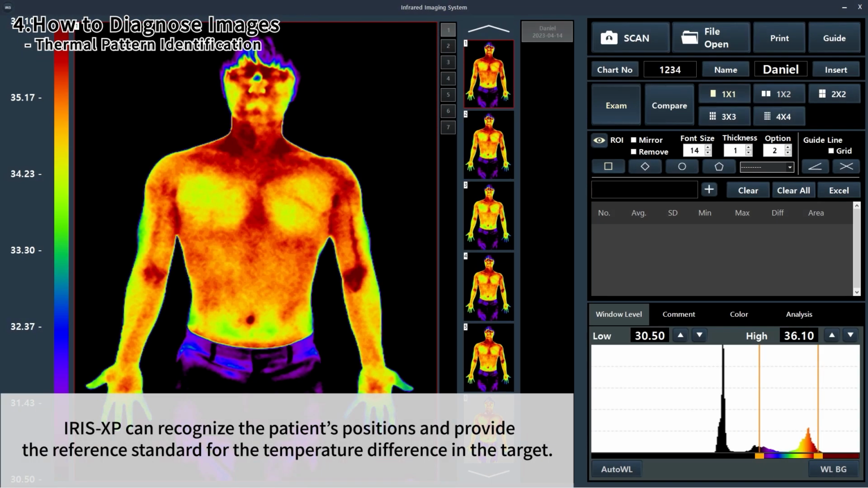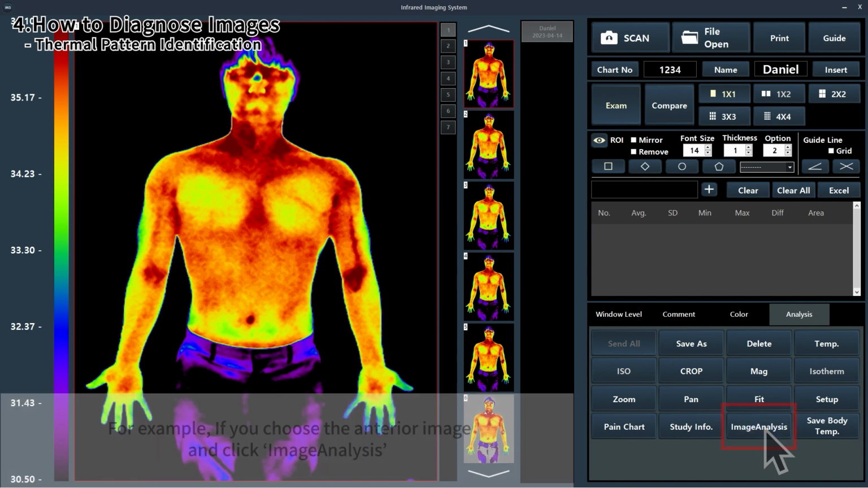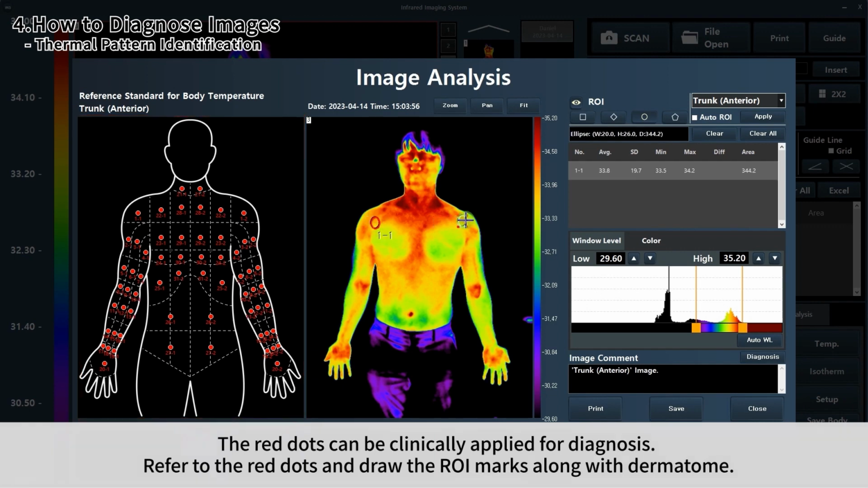Iris XP can recognize the patient's positions and provide the reference standard for the temperature difference in the target. For example, if you choose the anterior image and click Image Analysis, Iris XP will recognize the anterior pose and provide the reference standard for the normal temperature difference in each area. If you click the red dot, normal temperature difference will be indicated. The red dots can be clinically applied for diagnosis. Refer to the red dots and draw the ROI marks along with the dermatome.